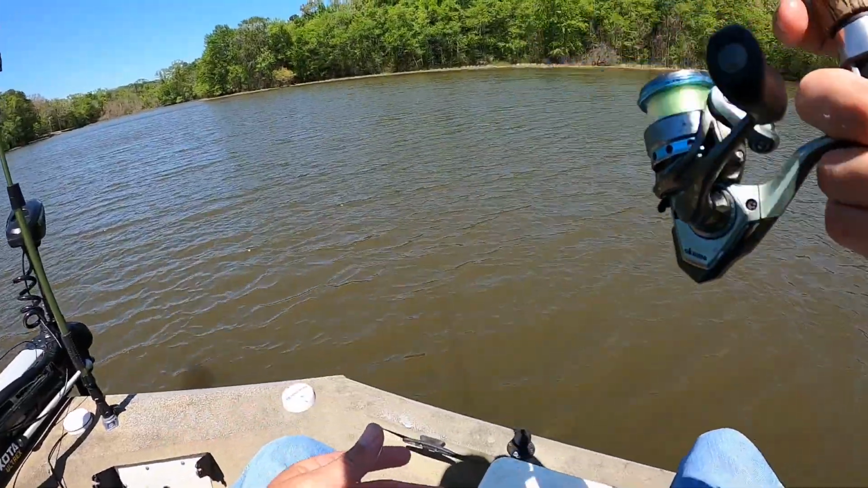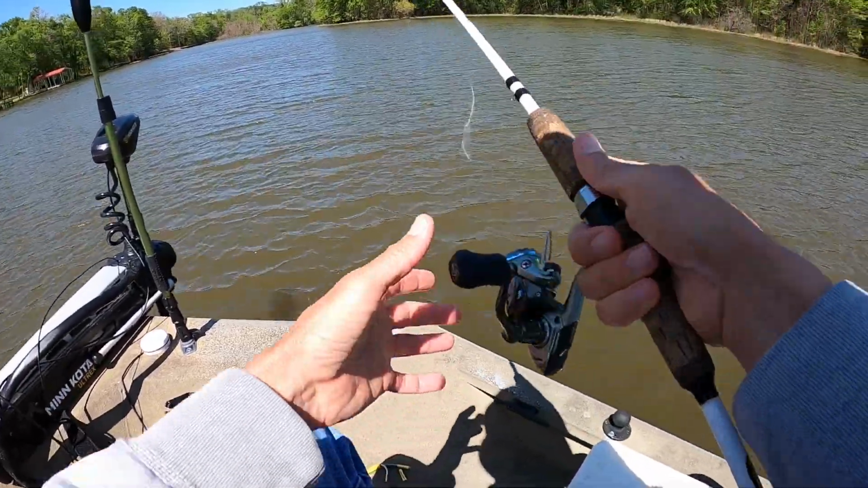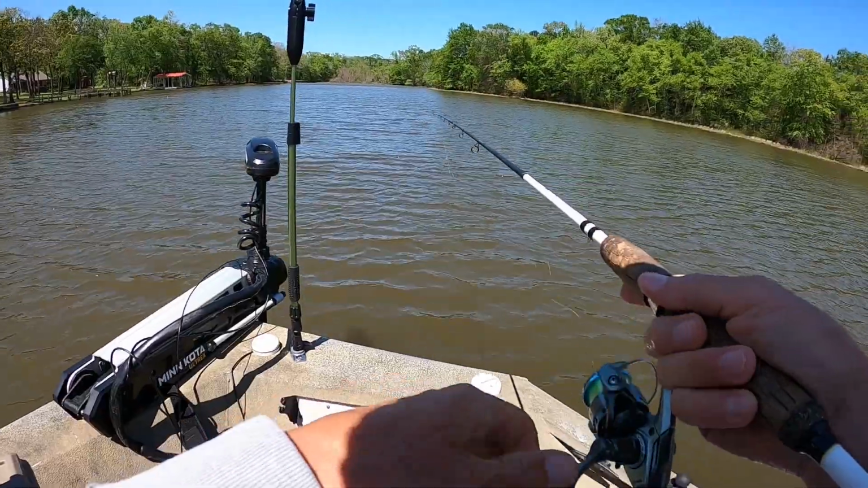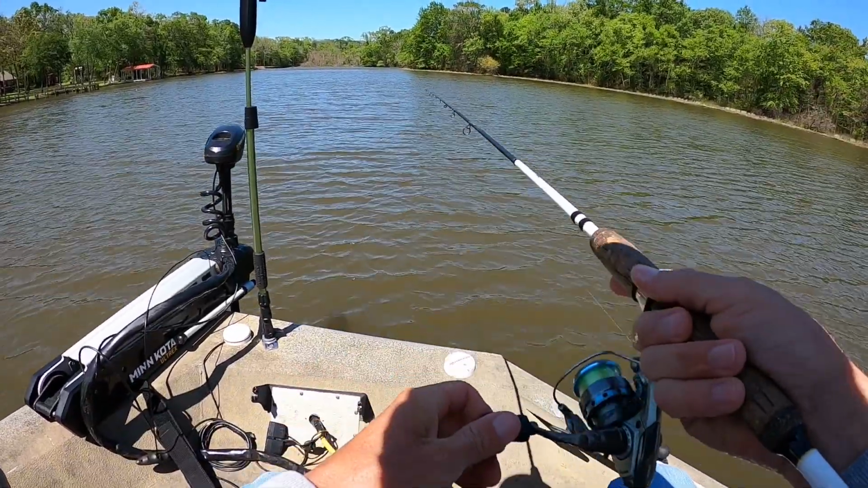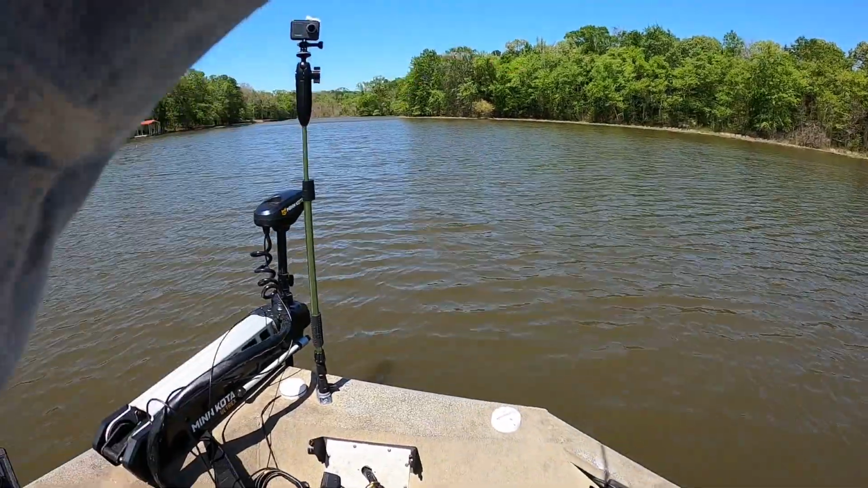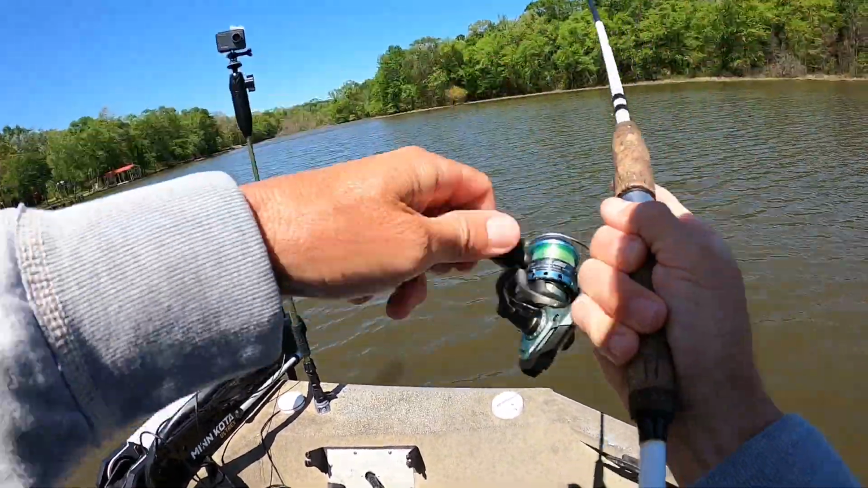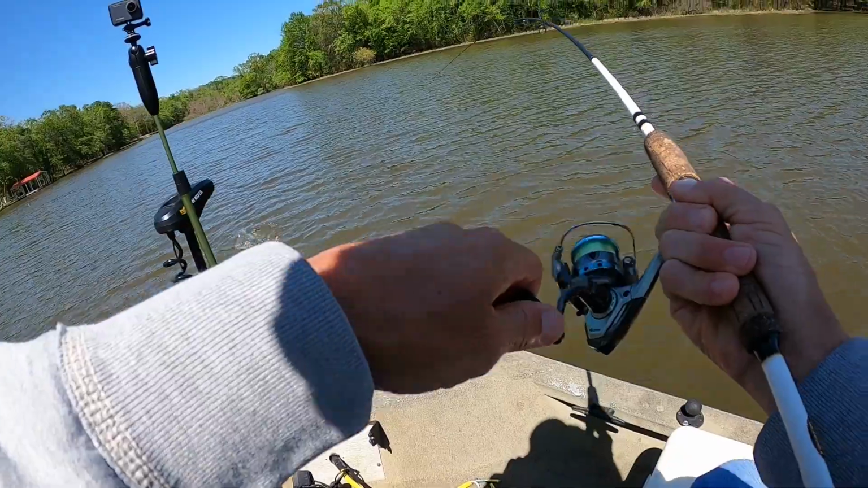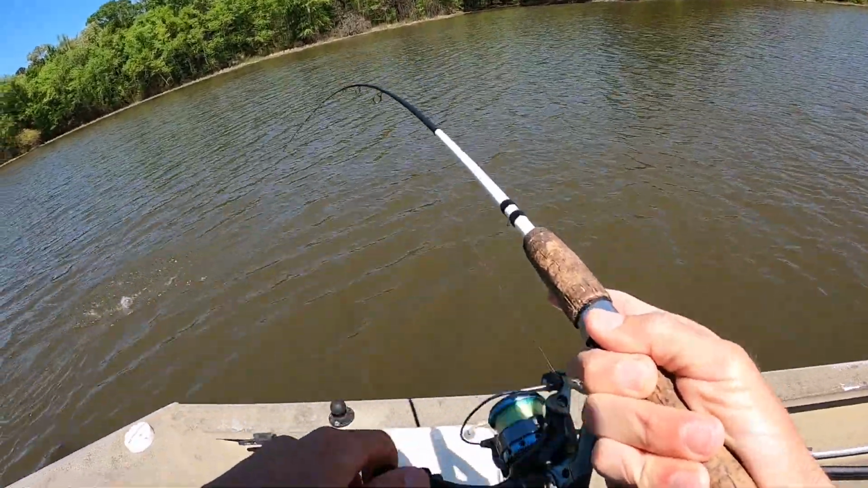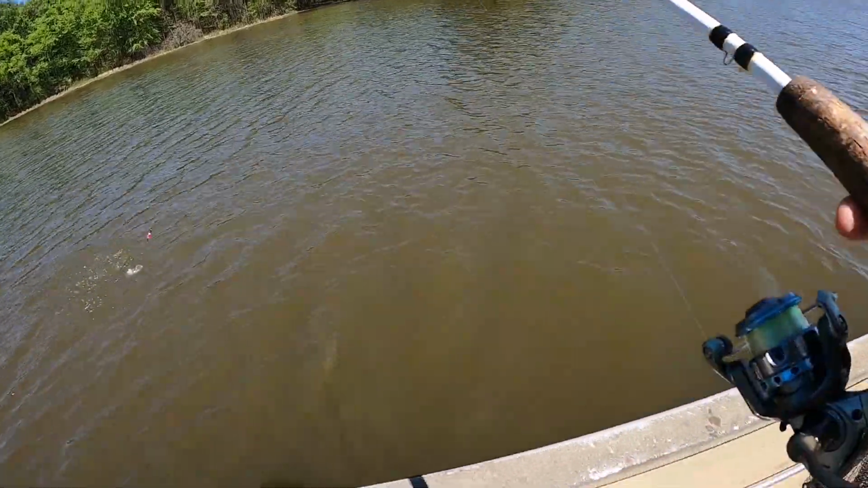Let's see here if we can't get it back out there and get another one. It's really fast action once you find that nest wherever they are, whether it be shallow or deep. There's another good one. There's another nice one. Oh golly, this is a good one here. Man, they're just nice fish.